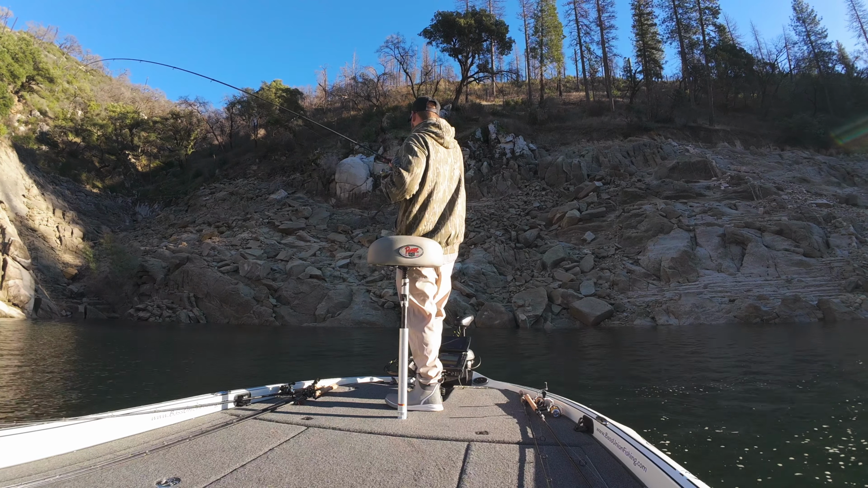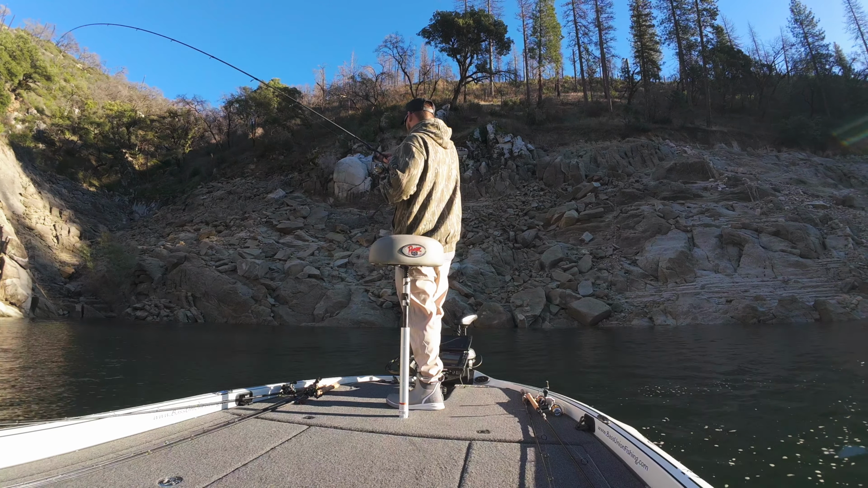That was sick. On the drop, picked it up. This might be a better one, guys. It's always so hard to tell when you're using the spinner rod. Yeah, he's staying down. Is it a better one? Nah, it's not a big one. Light gear. I got 6 pound test on this thing, so just having fun playing these fish.